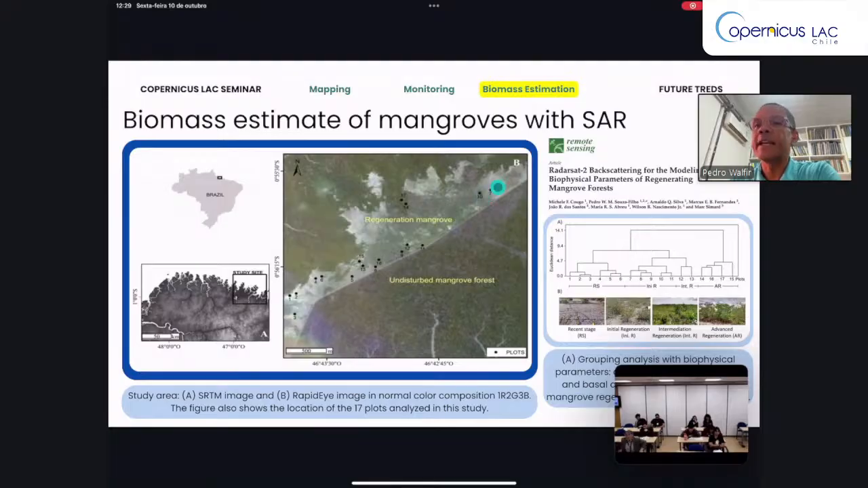We defined, I think, 15 to 17 plots to measure the mangrove structure in the field. And we defined 4 different stages of the vegetation, the recent stage, which is dominated by soil exposition,